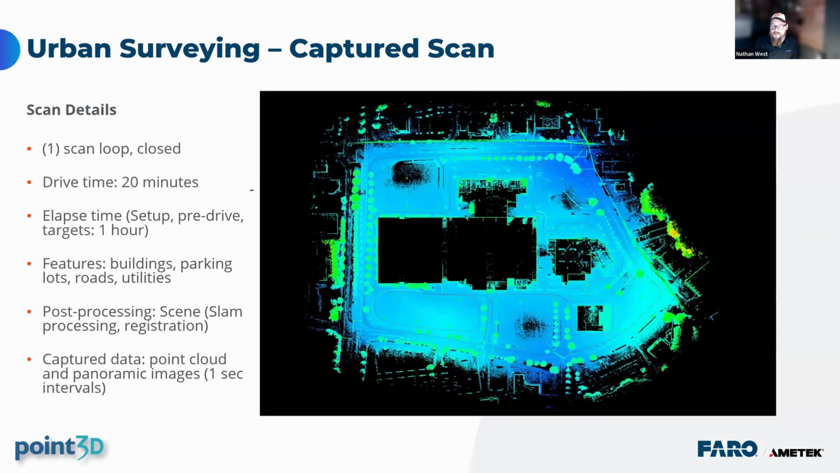This image shows our project scan from one loop in a grayscale mode, colorized by elevation height. This ensures that all the data is collected and shown. This is the format used in the TopoDOT project. The elapsed time was about an hour for setup and capture. Drive time was about 20 minutes to capture all the points and panoramic images.